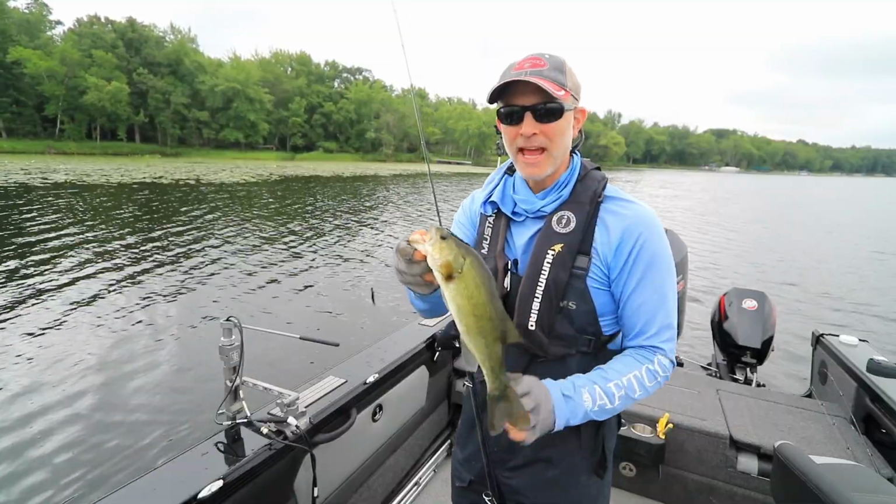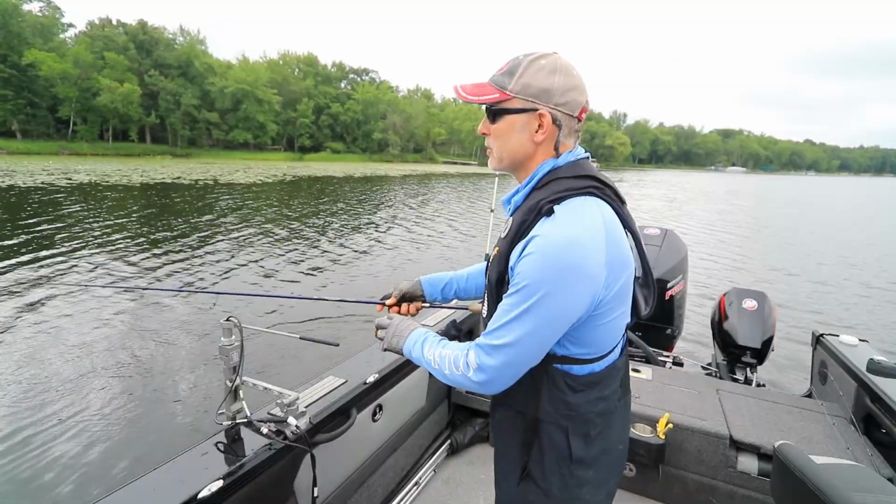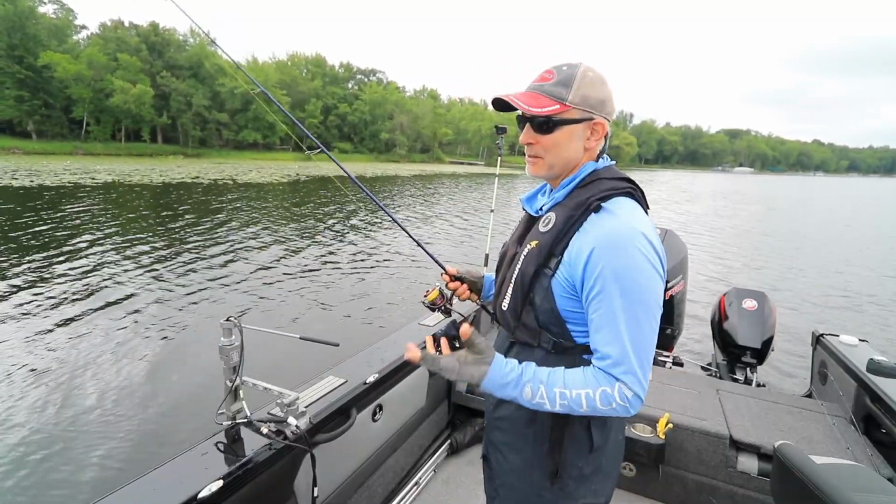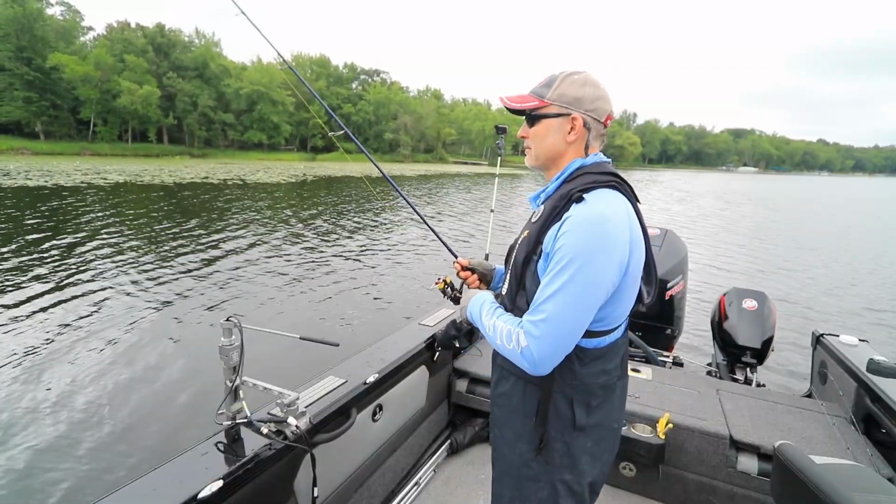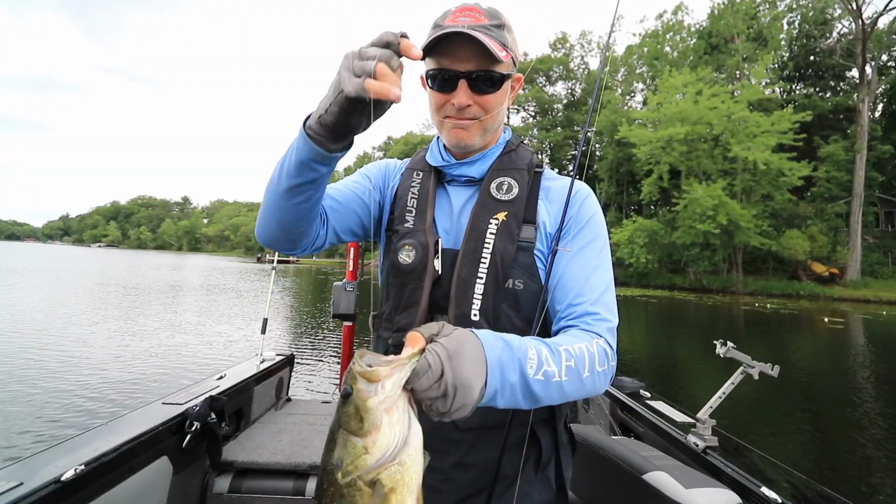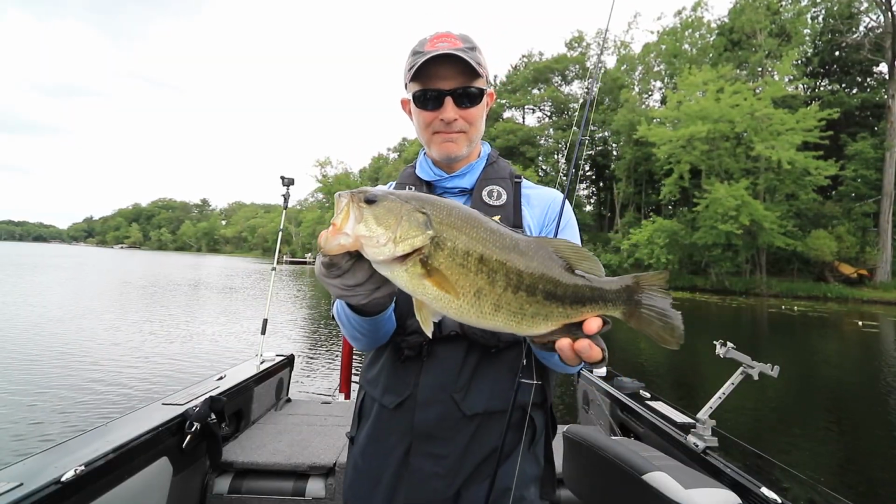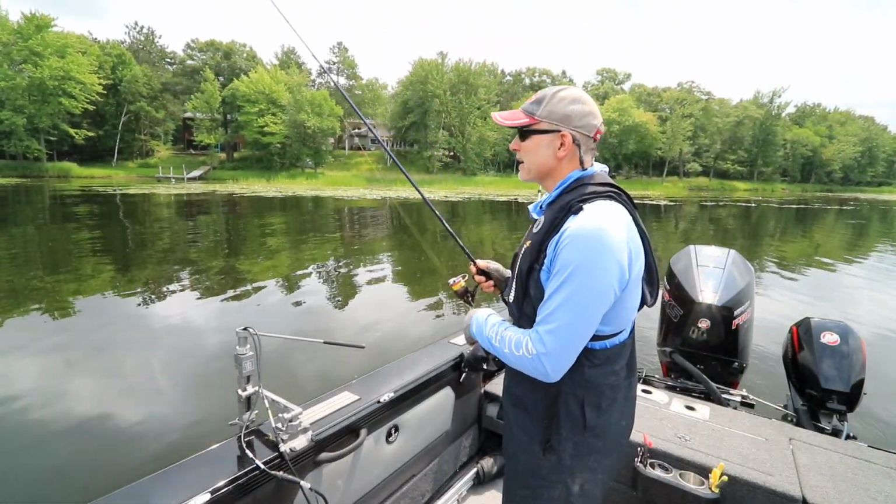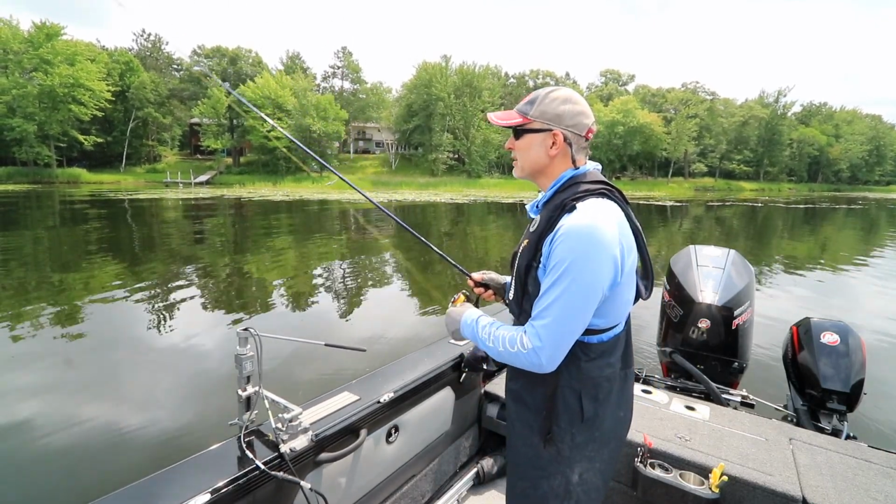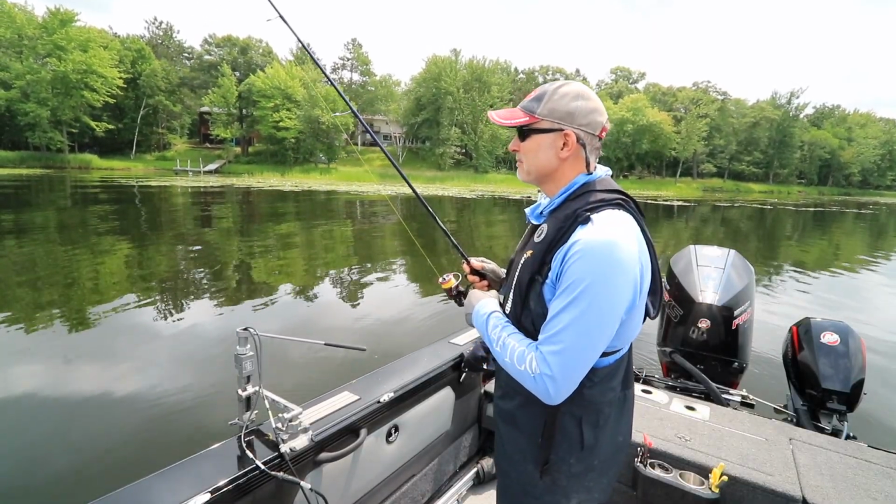Ned rigging is certainly an action technique, and in the middle of the summer when action is slow, it's a fantastic way to get lots of bites. Well, as you've seen, Ned rigging is just a fantastic way to put a pile of fish in the boat during the middle of the summer. And I hope that I've given you the confidence to make the Ned rig a key component of your arsenal during those dreaded dog days.